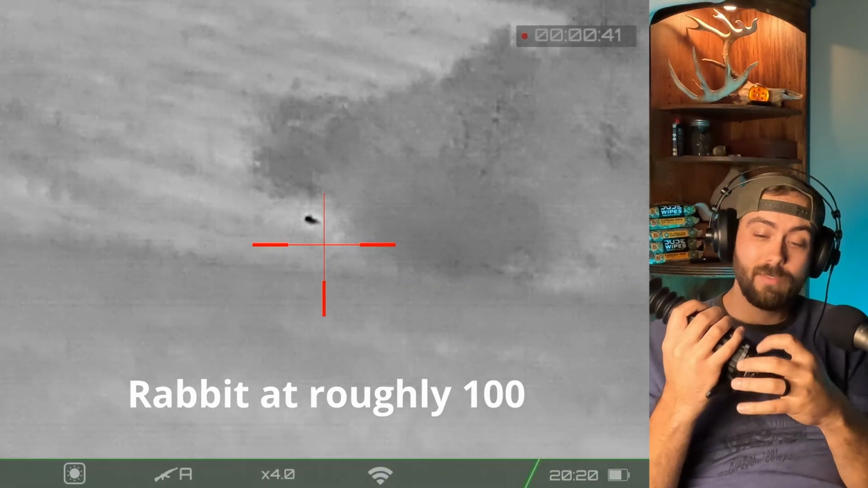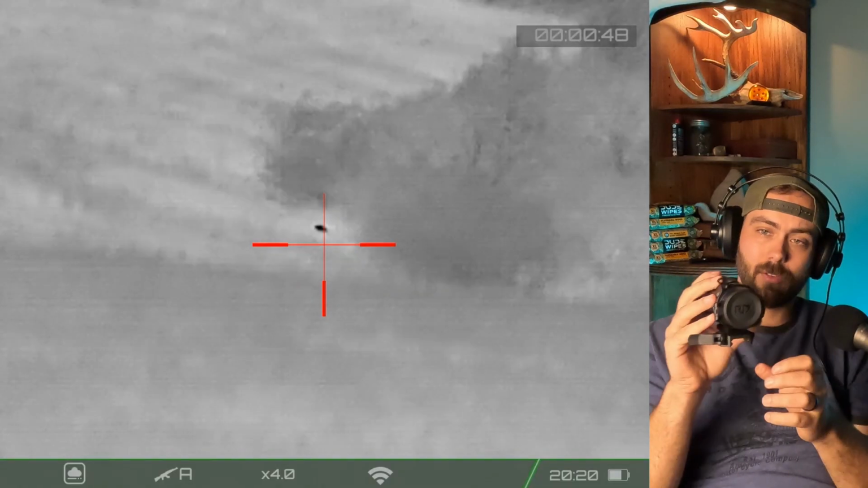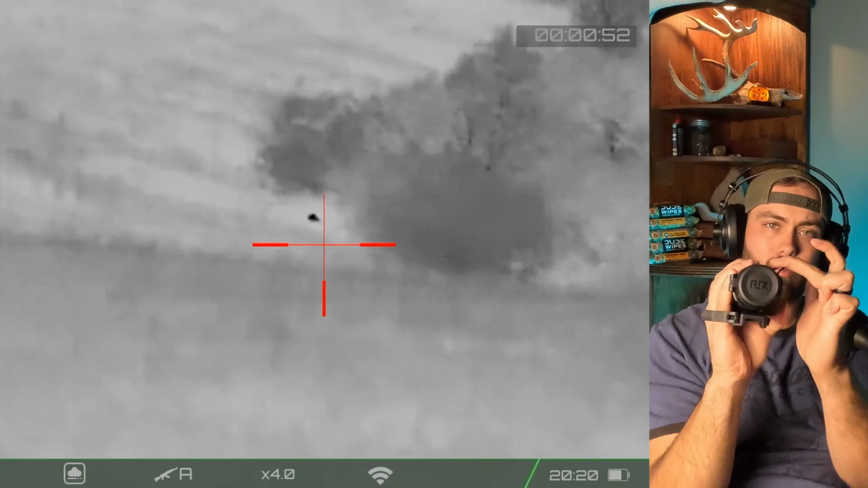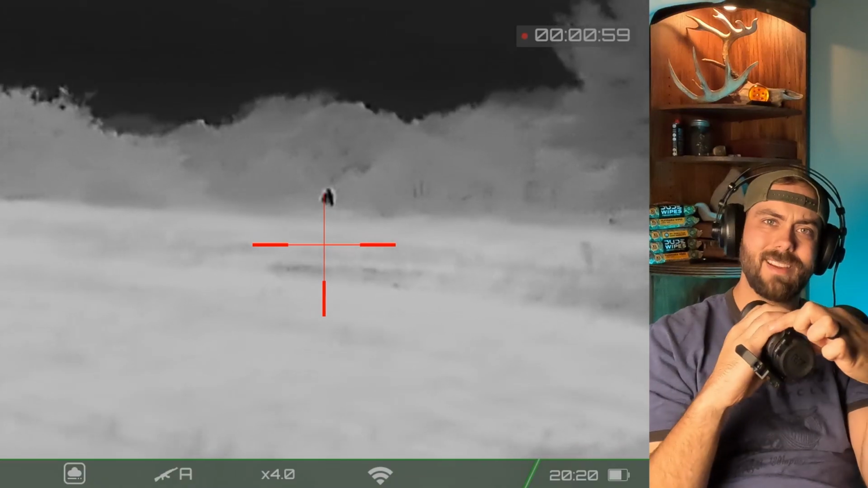And what was cool, after I realized how stiff that focus ring was, they include a prescriptive little throw lever in there, so you can just grab that bad boy and pull. Look, one finger, I can grab that thing and just whip it right around where it needs to go.